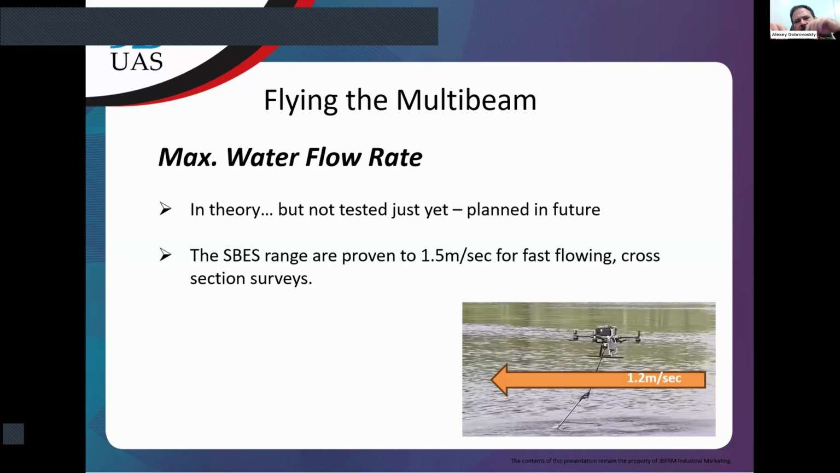Actually, the fastest river we surveyed using the multi-beam system so far is less than half a meter per second. I still suspect that for really fast rivers, if you only need perpendicular cross sections, single beam should be more efficient. But if it is necessary to survey some part of the river, 1.5 meters per second is feasible, I think, even with the current setup.